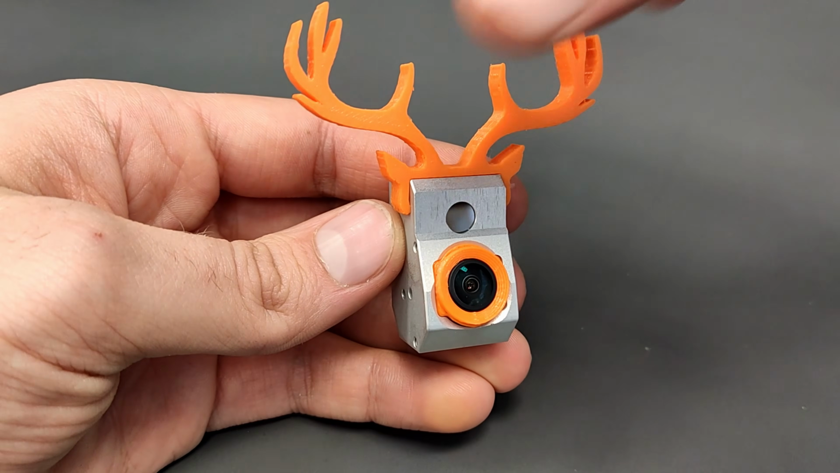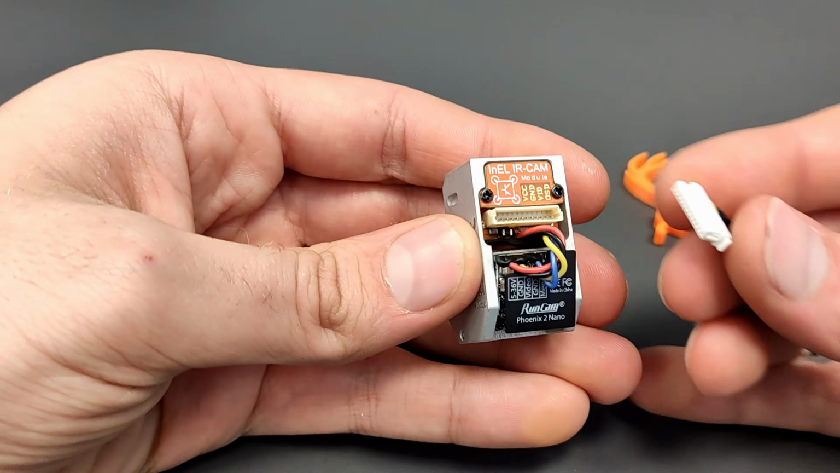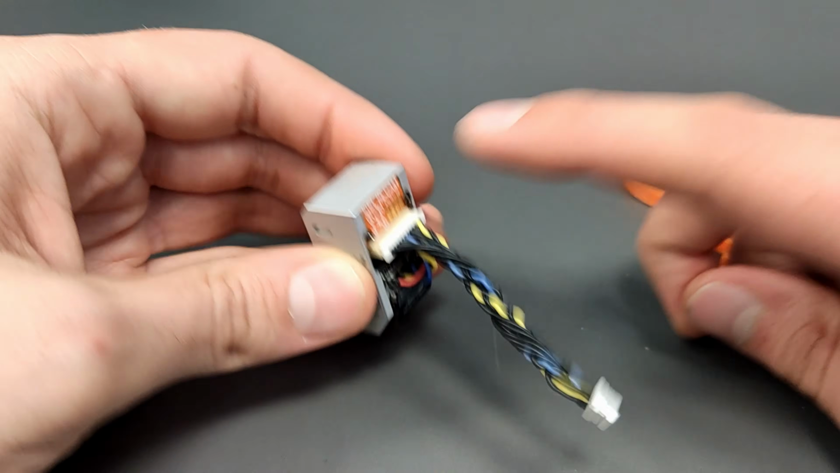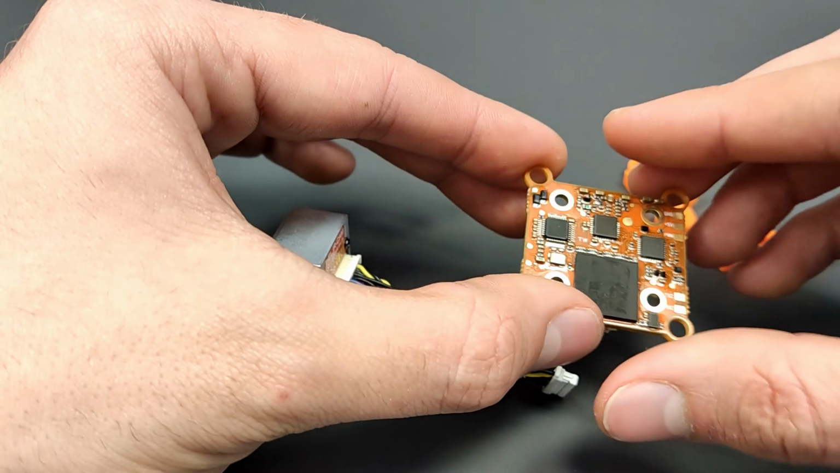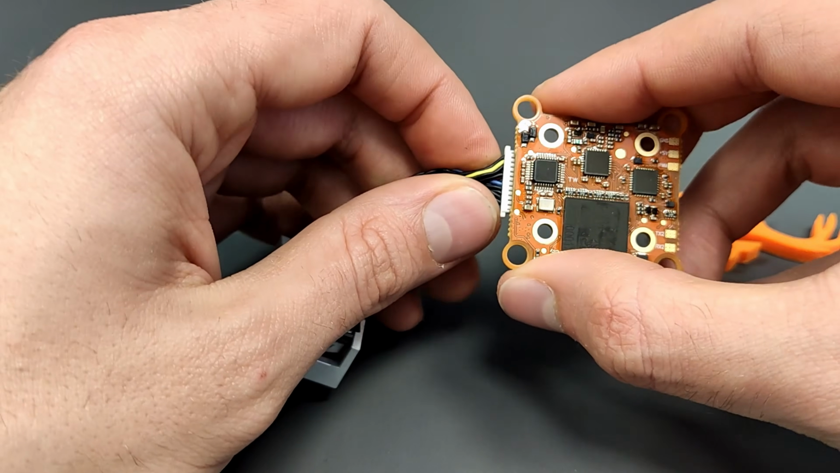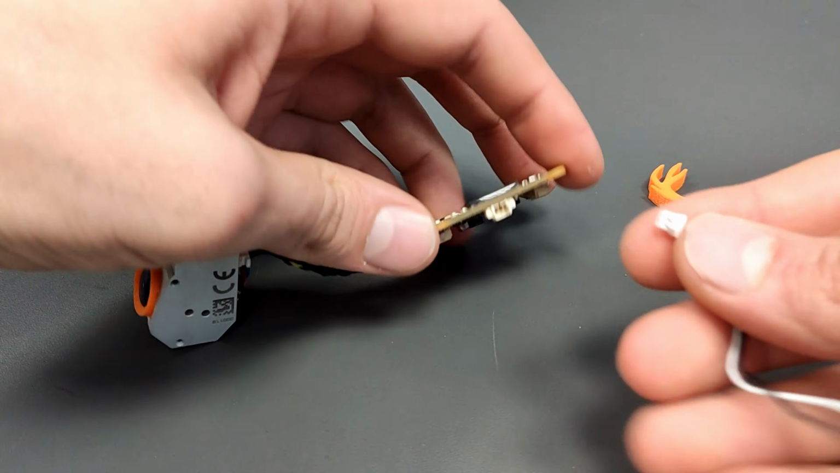Let's connect it to a flight controller. First, take the 12-pin cable. Please make sure the yellow video cable is on the right side of the IR-Cam module, as it is drilled. Handle with care when plugging and unplugging. Then plug it into the base like this. The OSD keyboard can be plugged in here.